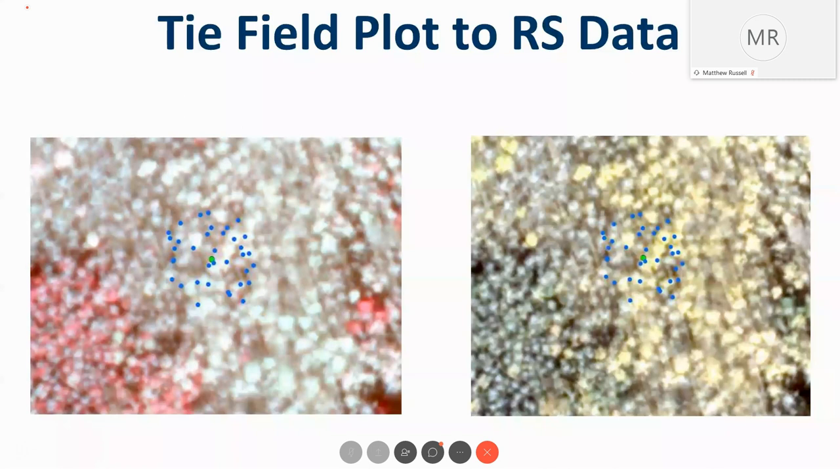So again, we want to tie our plot data to the LiDAR data, and here's an example of a plot center with each individual tree that has been measured, and how that ties to the imagery. We want to be able to tie that to the LiDAR, and essentially do an assessment of whether that object is accurate or not.